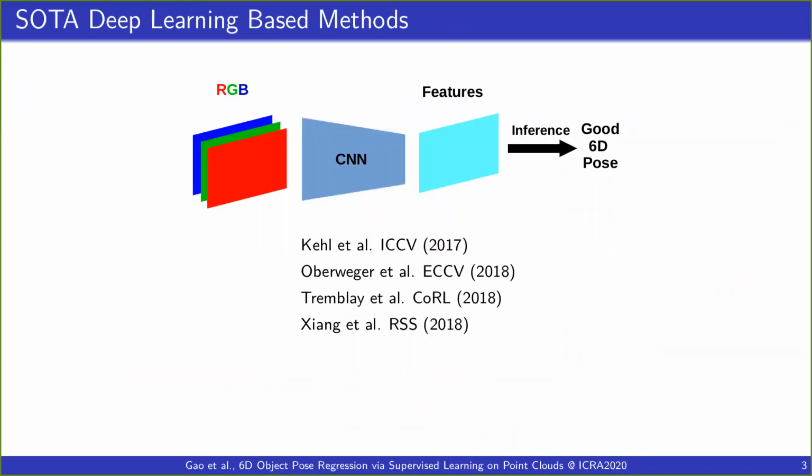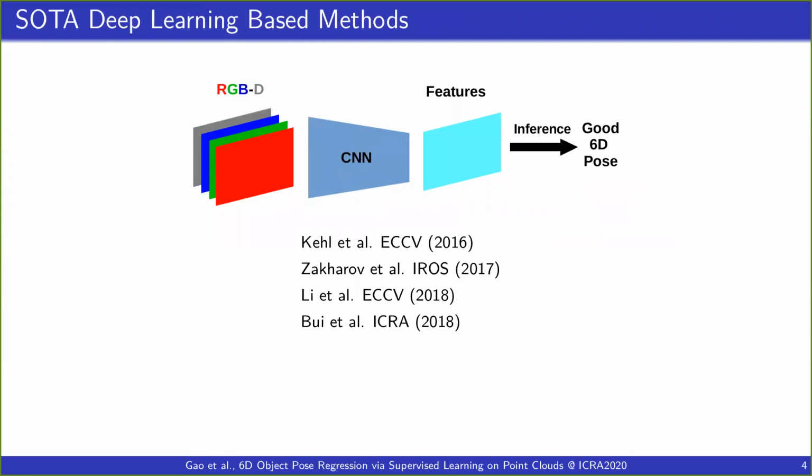Existing state-of-the-art methods based on deep learning often use a convolutional neural network to extract deep features from RGB color information, and those features can be used to infer a good 6D pose. In addition to color information, depth information can be treated as a fourth channel and used together with RGB information, also for feature extraction. And the extracted features can also be used to estimate a good 6D pose.